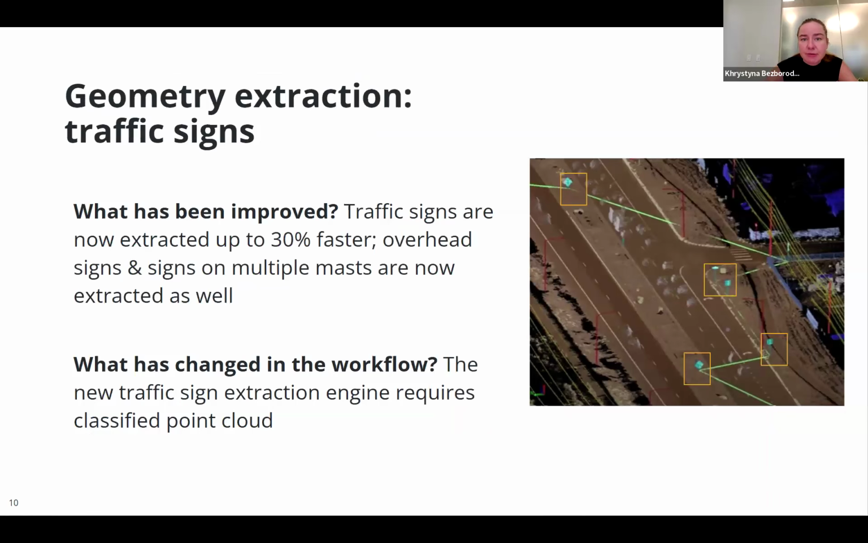We improved our geometry extraction tools, specifically traffic sign extraction. Traffic signs are now extracted 30% faster, which is especially relevant for mobile mapping data sets. Large corridors with many signs. It used to be a little bit on the slower side. Now the speed has improved, and now the overhead signs and signs on multiple masts are extracted correctly.